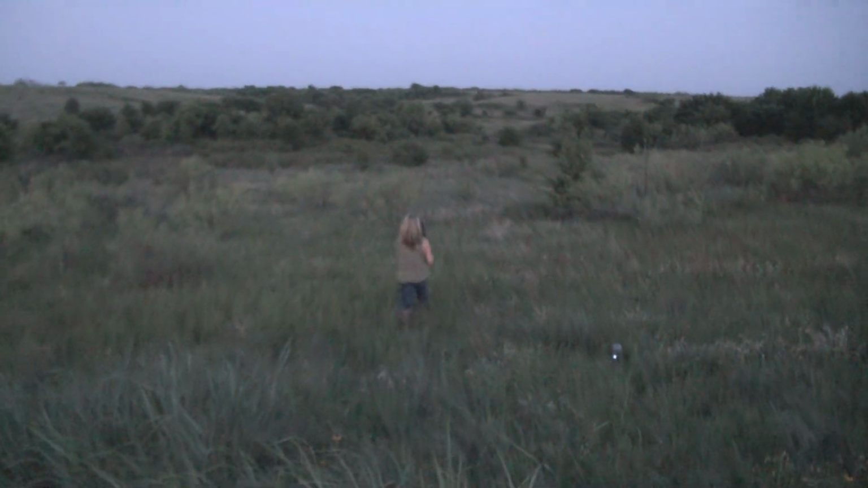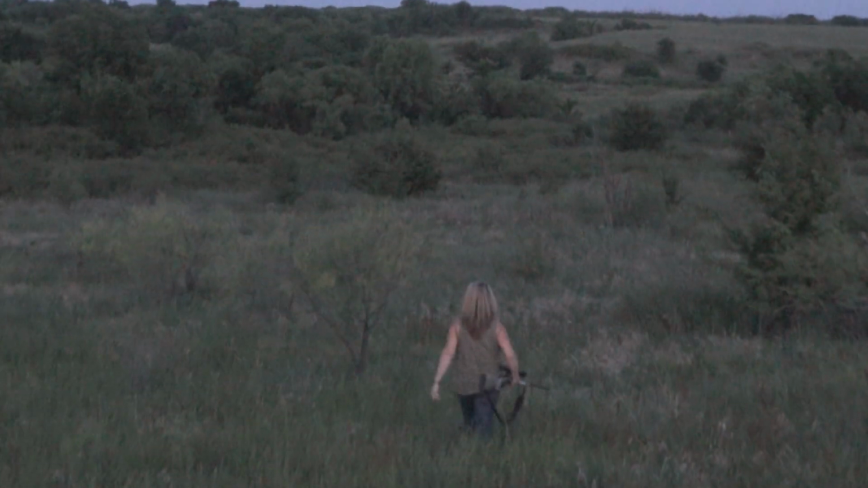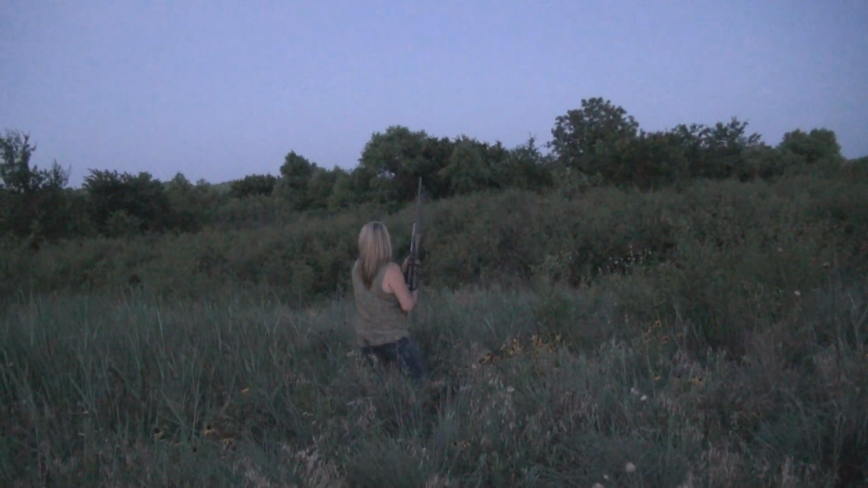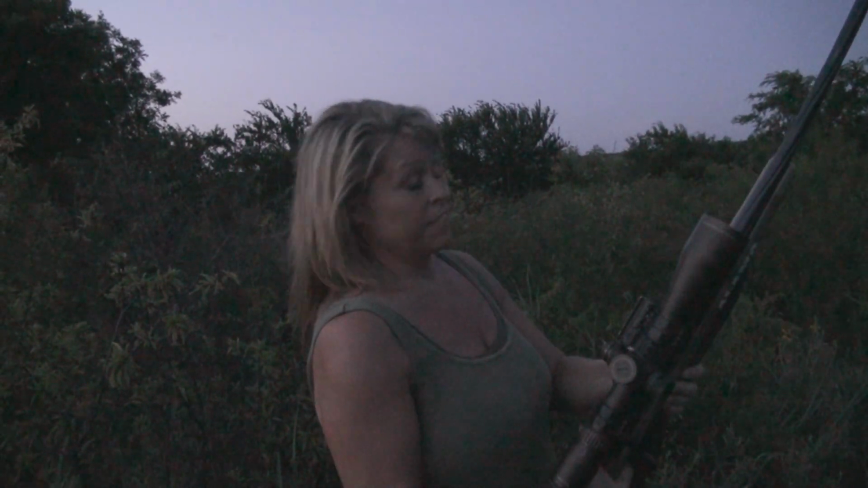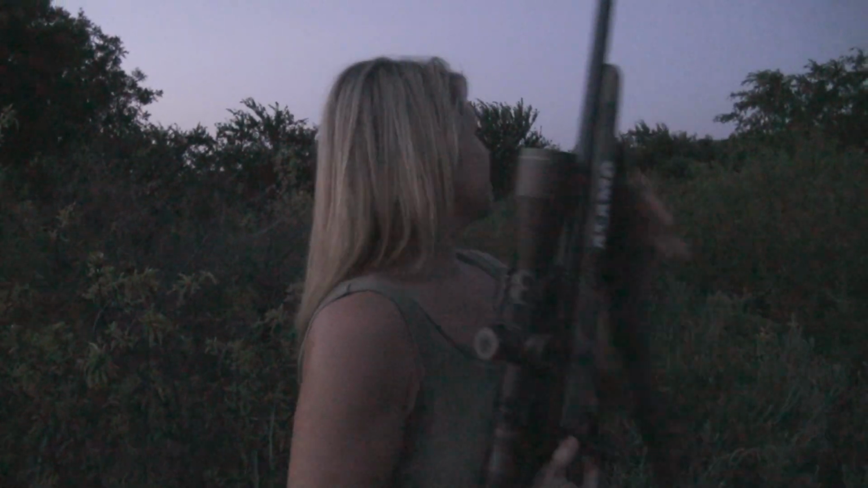There's other hogs still in there. Hang on, I'll come with you. Yeah, we better back out and go get the thermal and see if we can find him. It's still gonna be limited visibility there because it's thick.